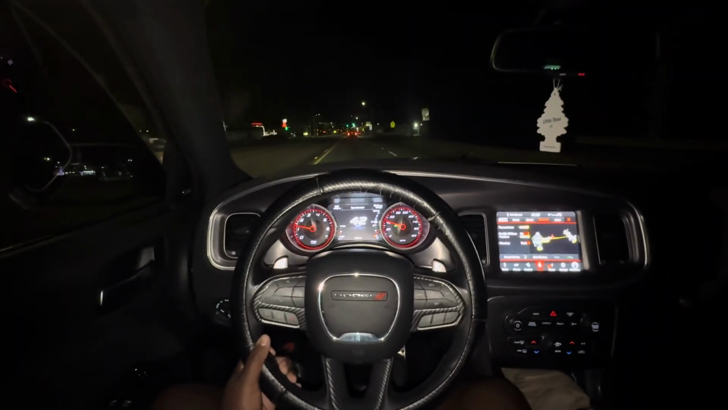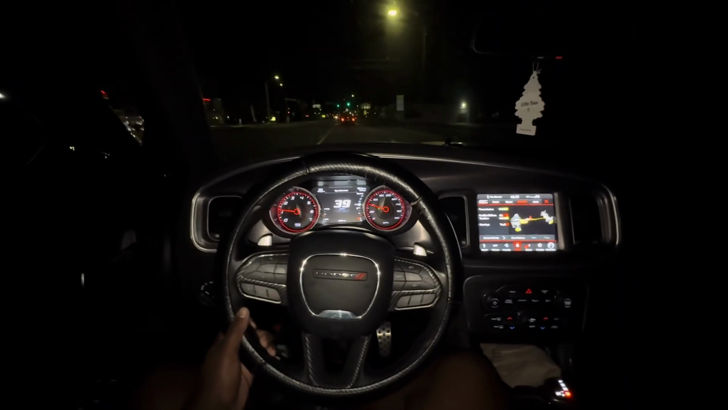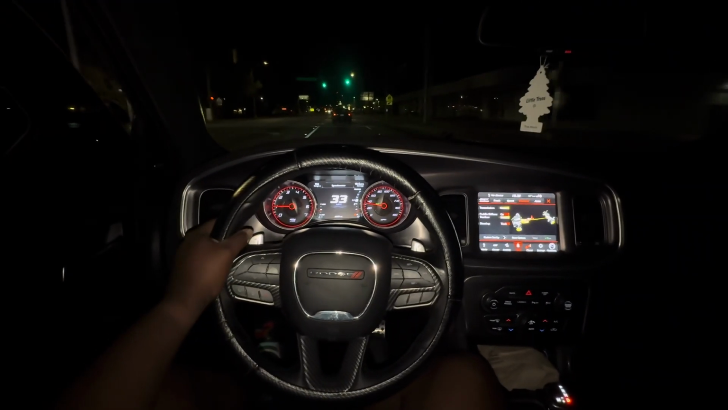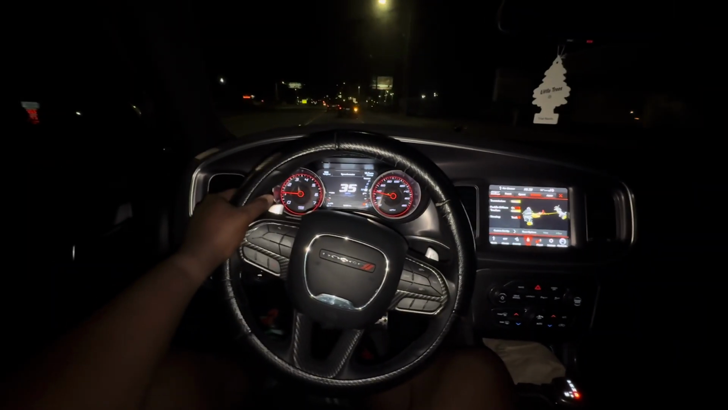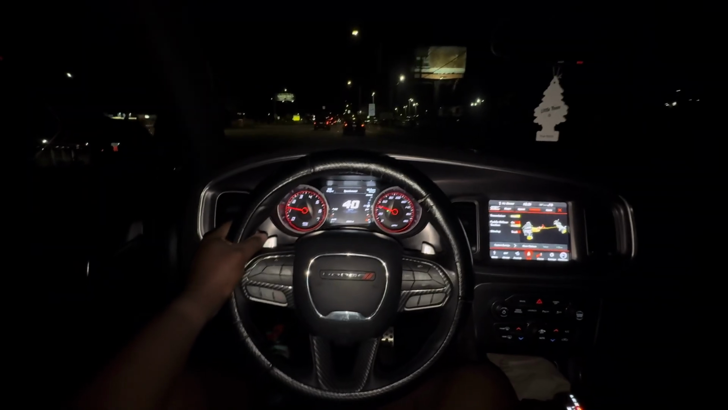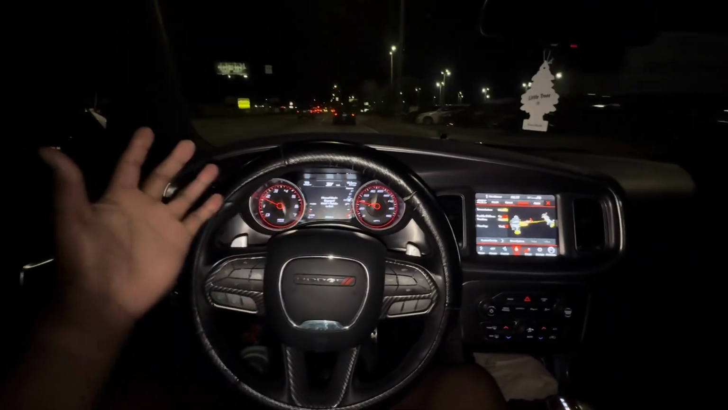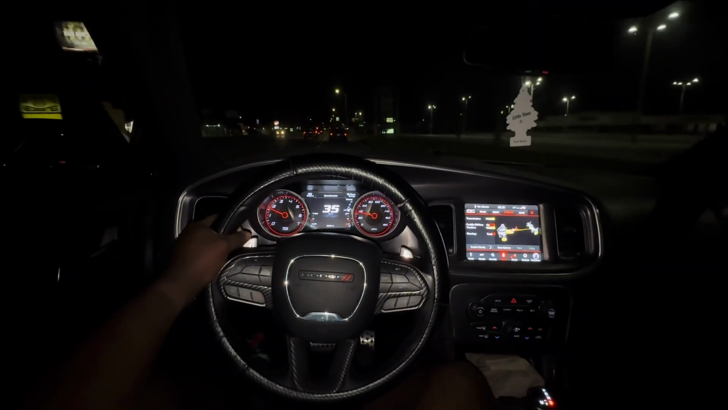Y'all let me know y'all rocking with the flash. I know the flash was kind of bright, so I had to adjust the lighting of the camera. Now it looks a little better. Y'all let me know, man. I know people probably ain't gonna do this, and it's stupid, but hey, it's crispy though, you feel me? You can see everything crispy.